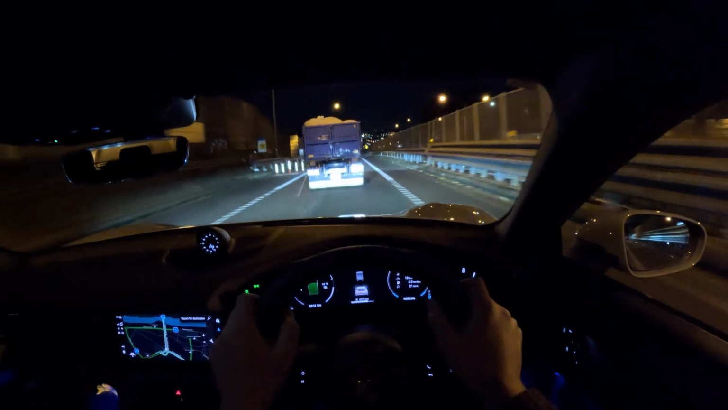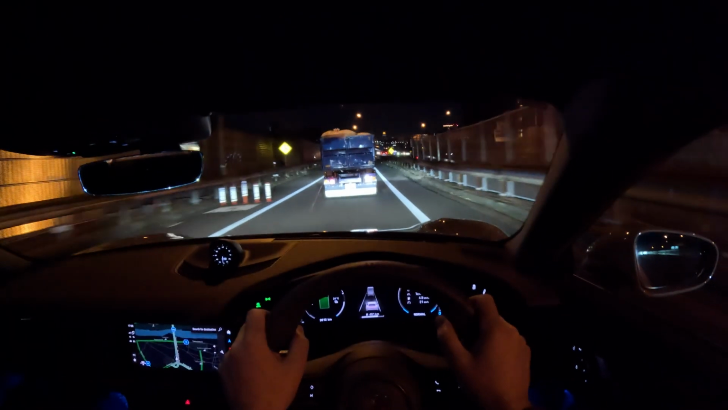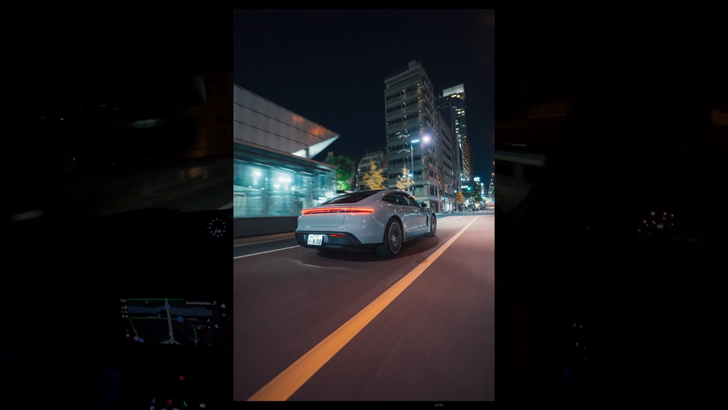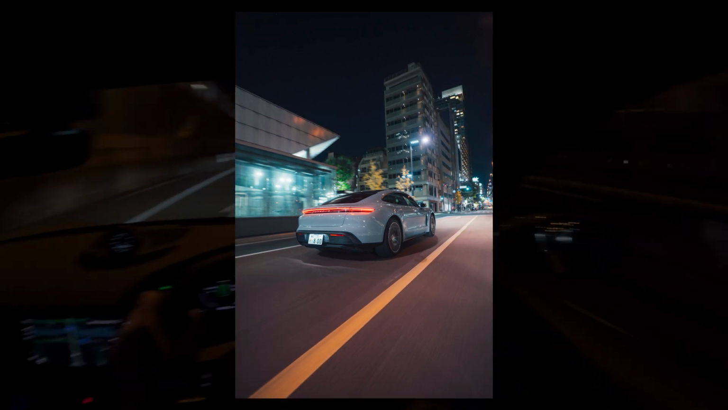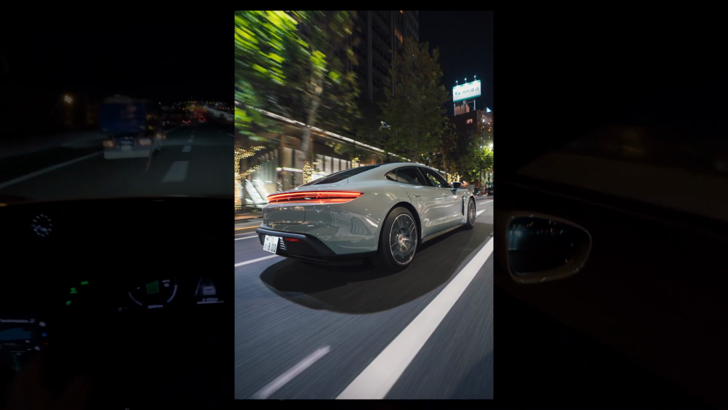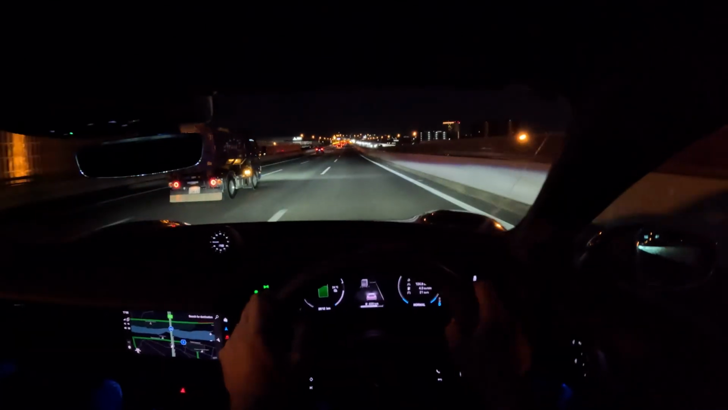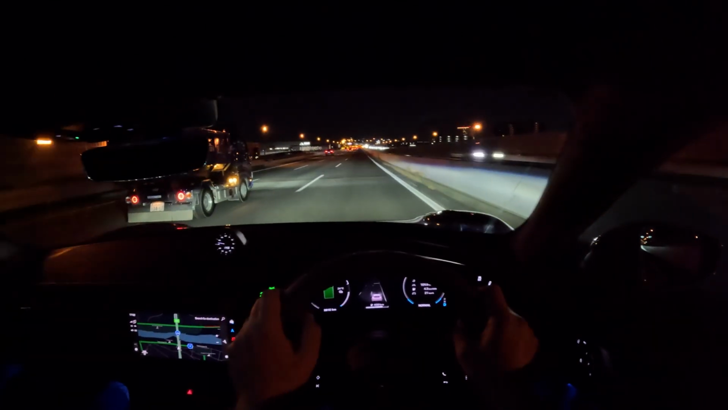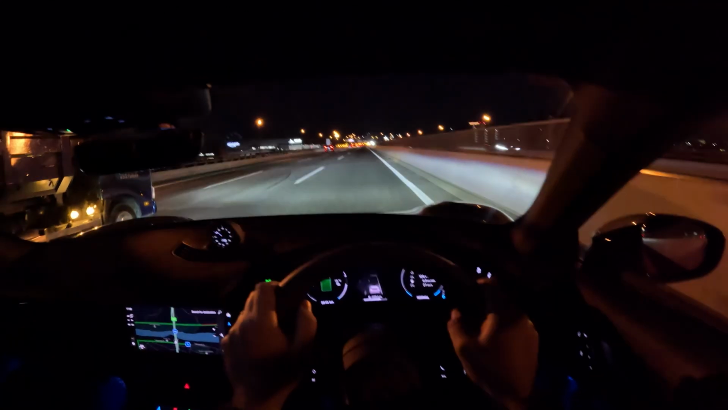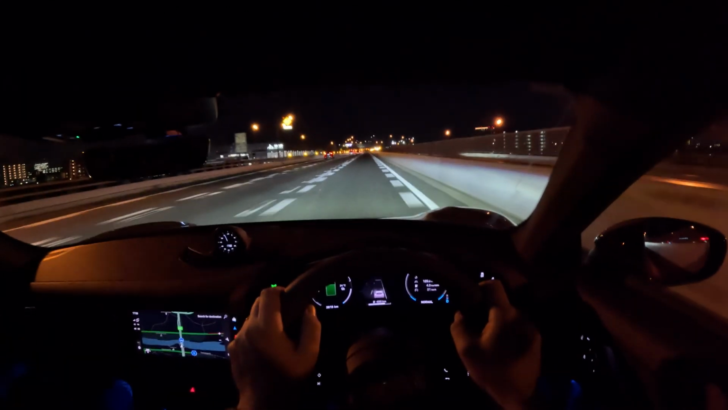I'm quite impressed at how it's generally improved in every area, design included. We'll take a look at that, of course, when we take the pictures at Daikoku. But driving wise, I'm always impressed at how Porsche manages to engineer these electric cars. They really do feel truly like a Porsche. You know, anything from the tactile things right down to the steering feel, the way the pedals are weighted and react. It's just a very well put together car.